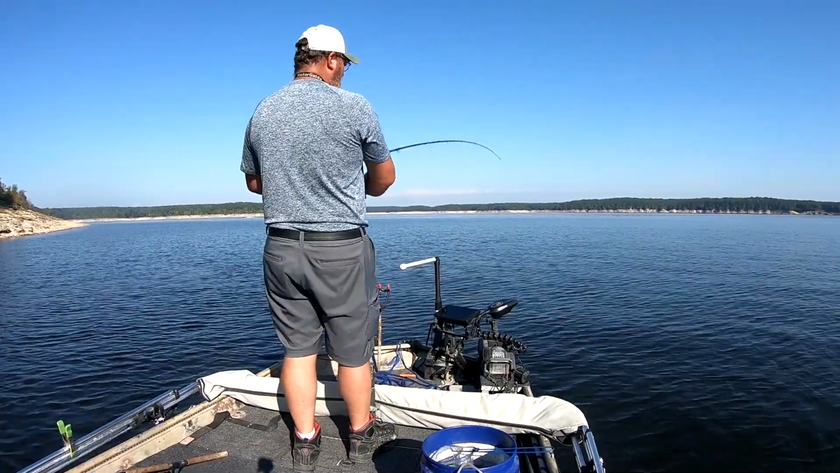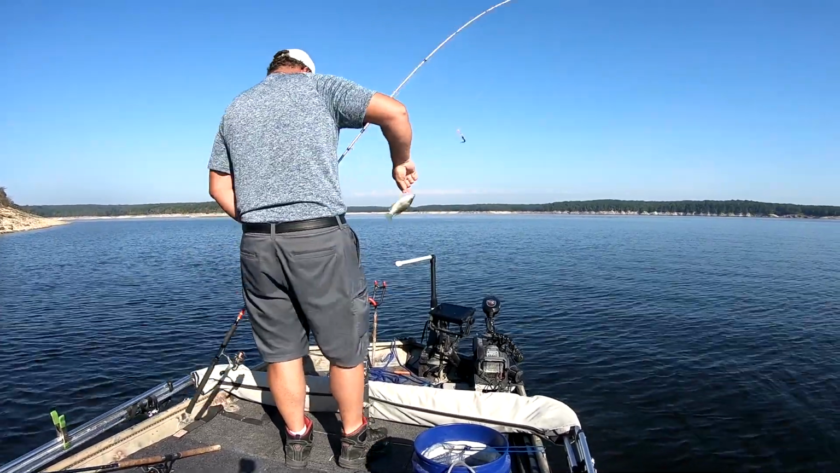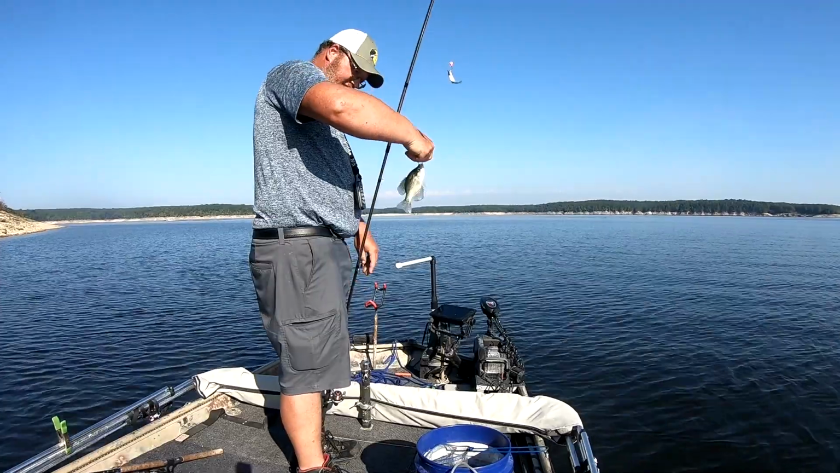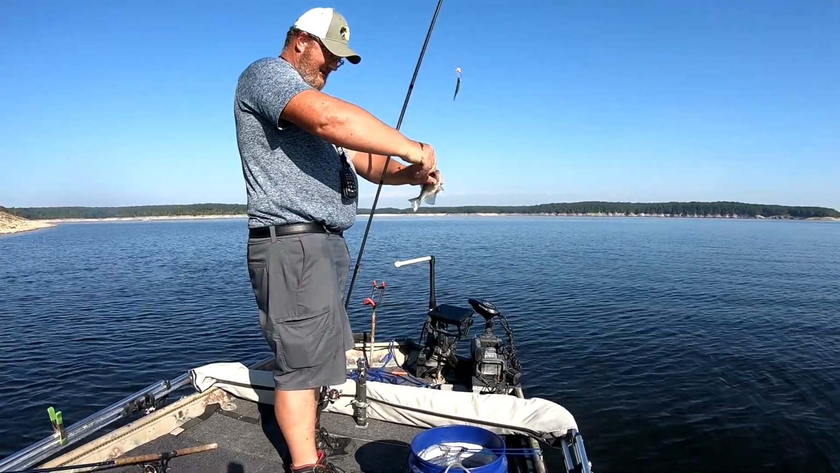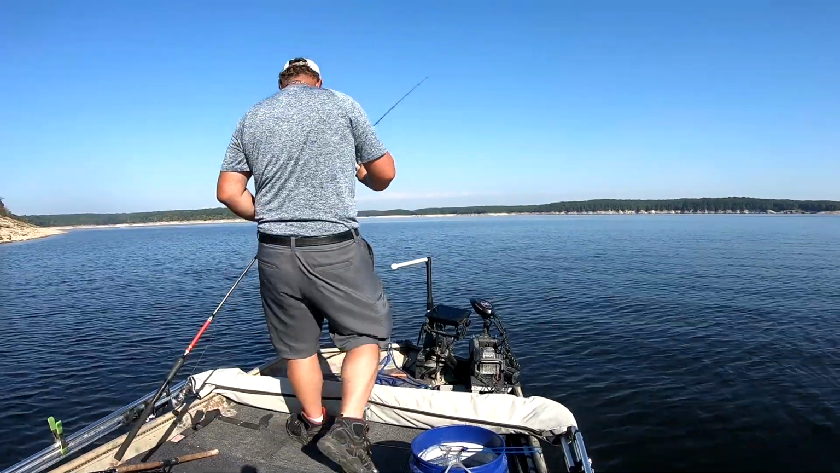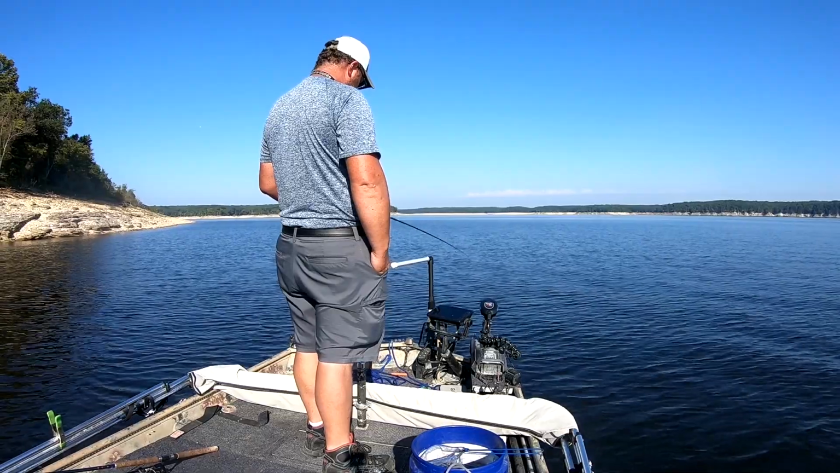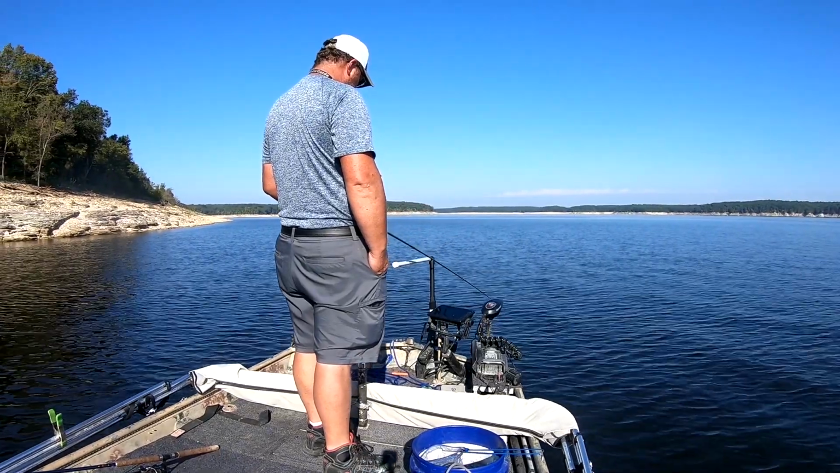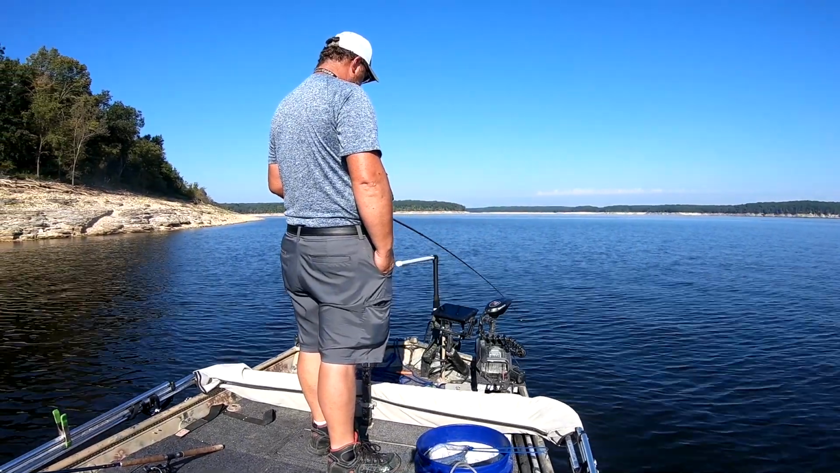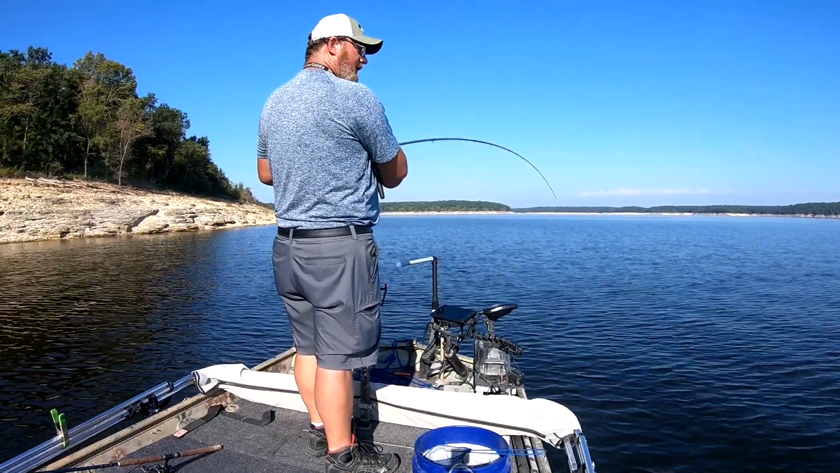Another one. These don't feel that big though. Yeah, he's a little one. He's just a little scooter. He'll be next fall's crappie. Oh, he was on there. I just missed him. There he is. That's a little better.